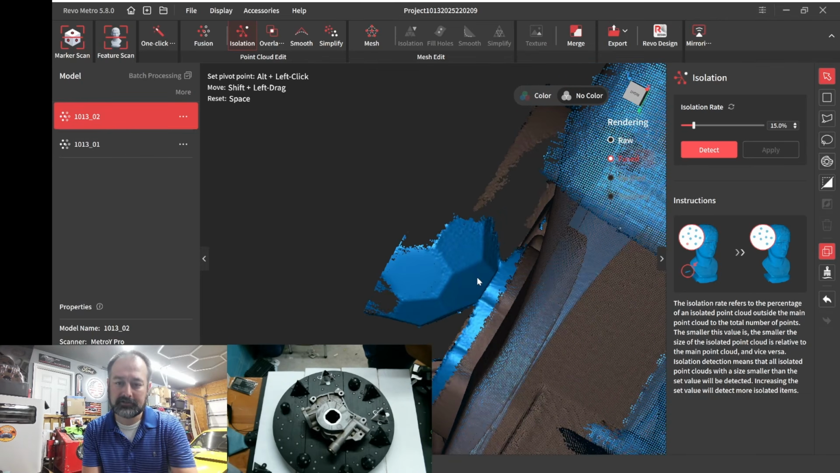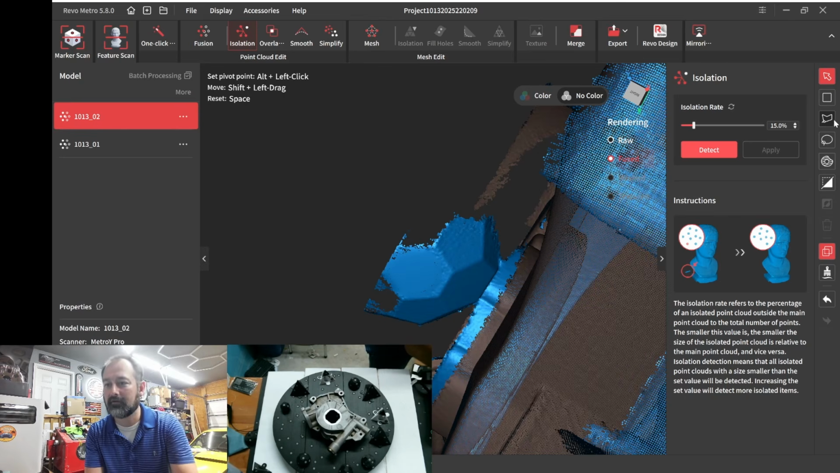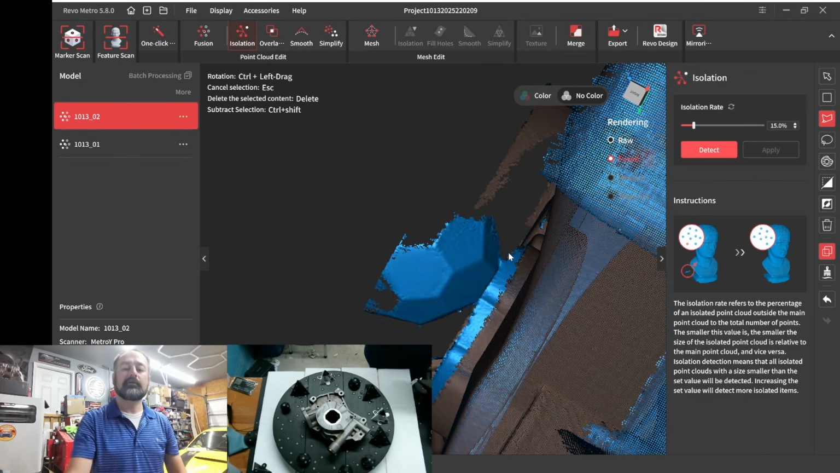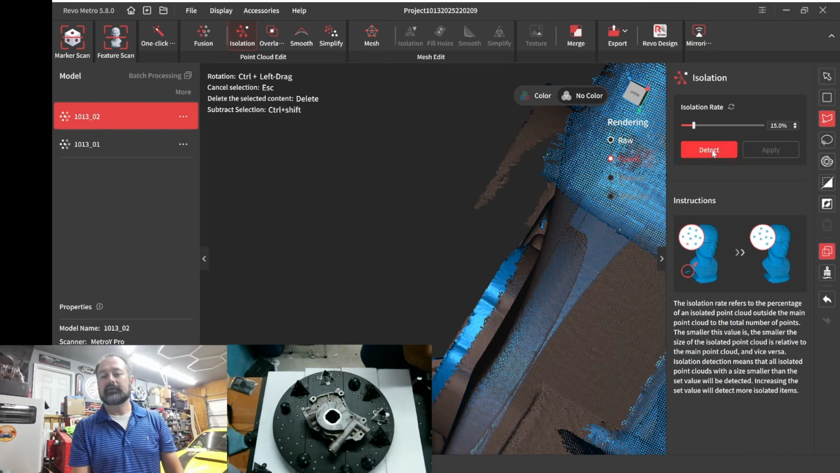I'm just going to try to see if I can chop this off as close to that plane as possible, without cutting too much of that part off. Okay, hit delete.